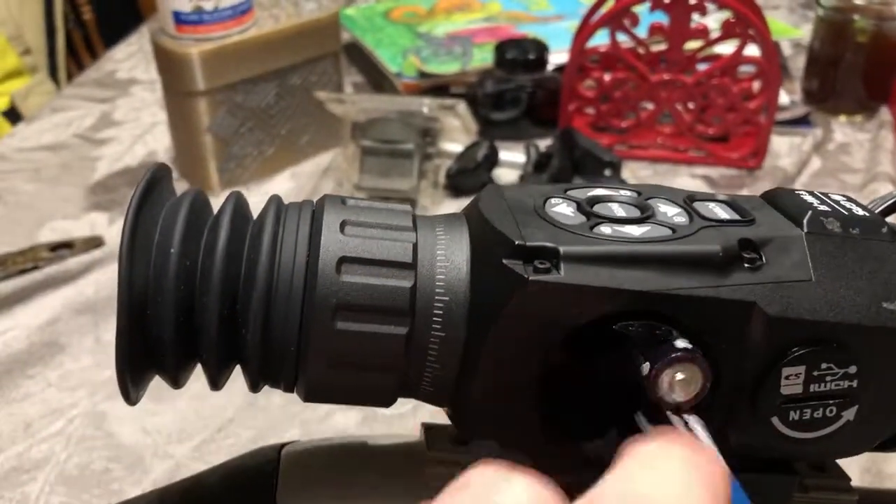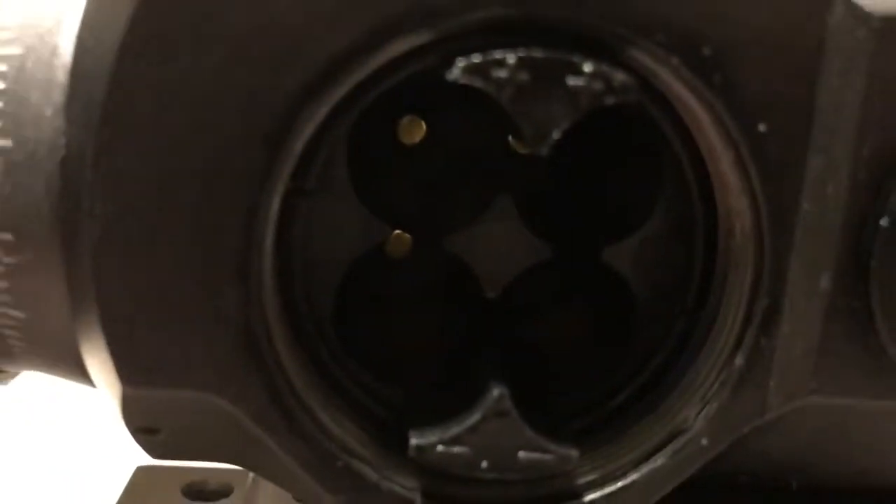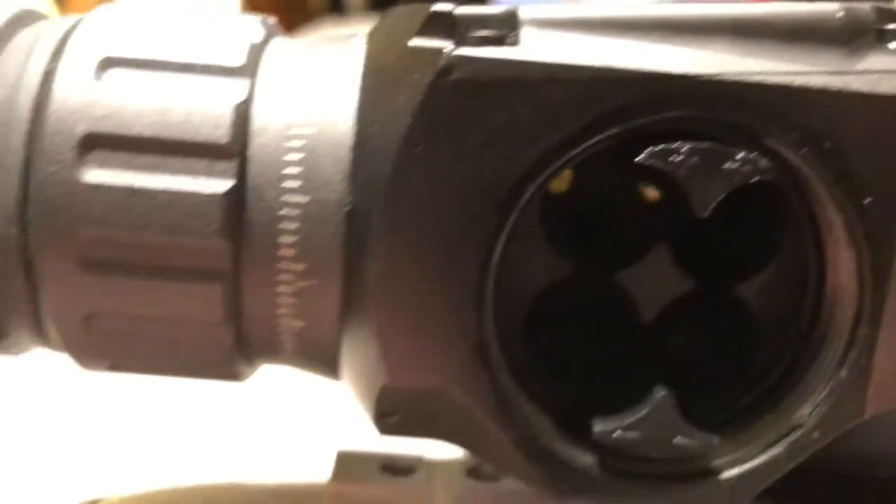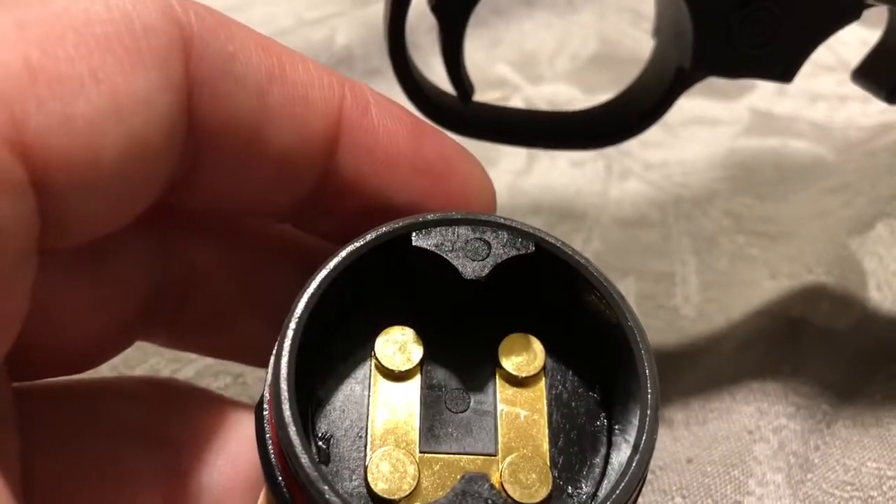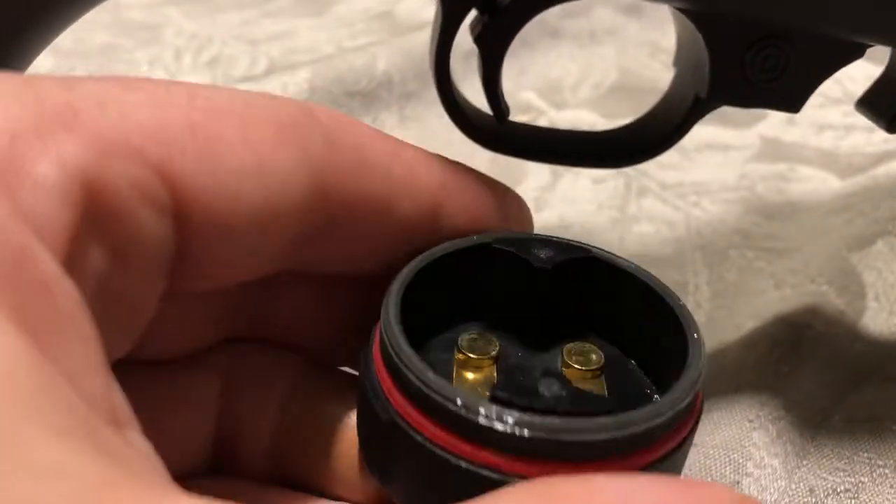One thing I'll note is when you are putting the system together, please see that there are these tabs right here. And when we look at the actual lid, there are some tabs as well. Those tabs are actually 90 degrees out from each other. So you don't want to line them up, you want to put them 90 degrees out.